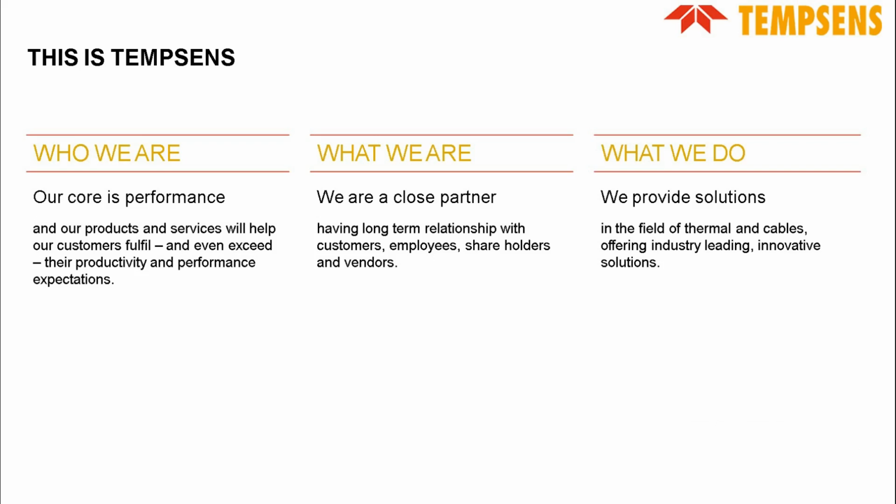These are our core values and who we are. Our core is performance, and our products and services will help our customers to fulfill and even exceed their productivity and performance expectations. We are a close partner having long-term relationships with customers, employees, shareholders and vendors. What we do: we provide solutions in the field of thermal and cables, offering industry-leading innovative solutions.